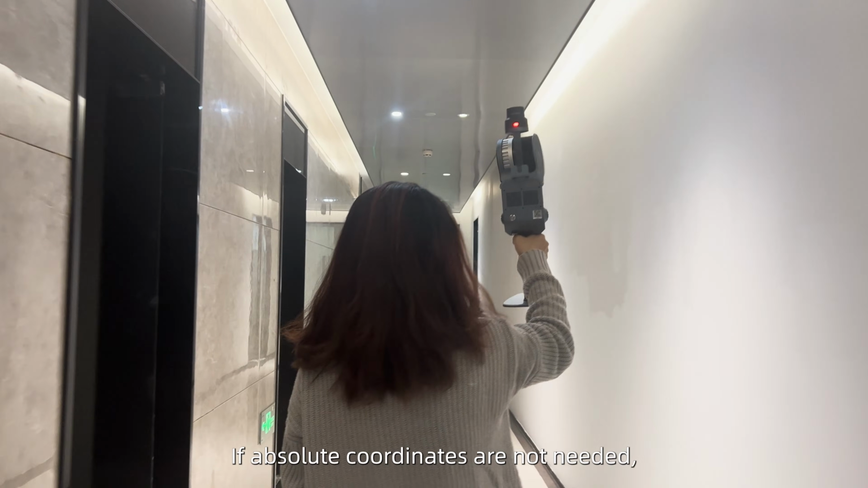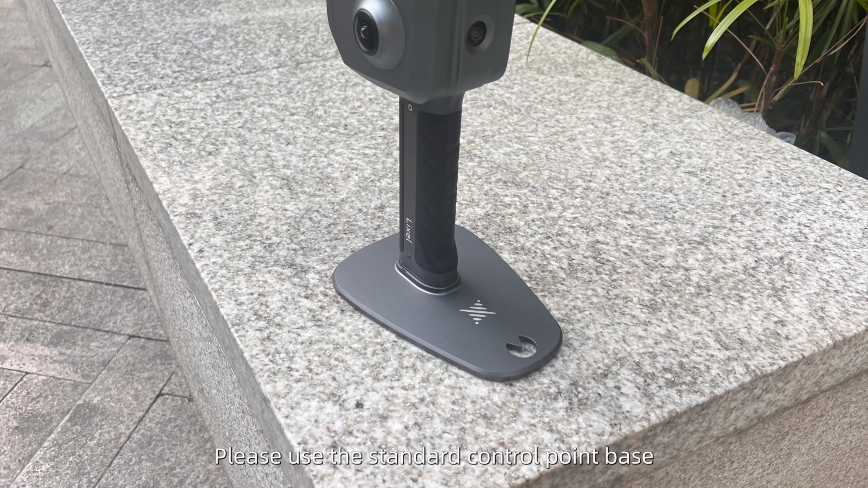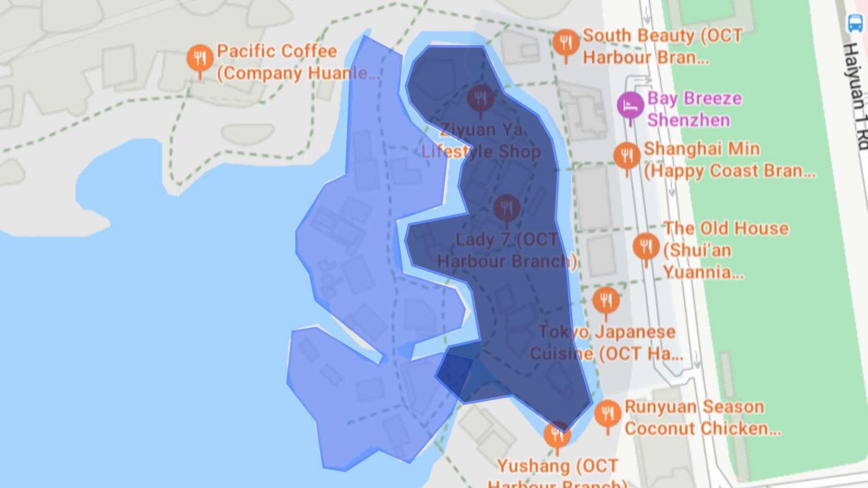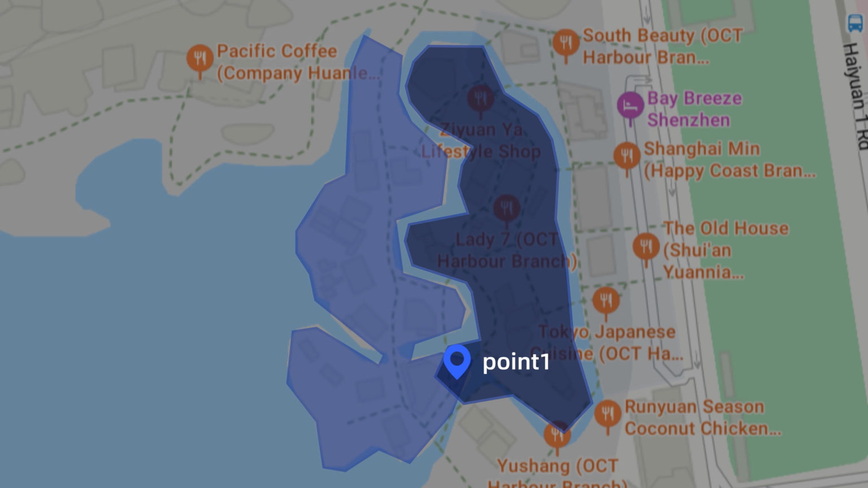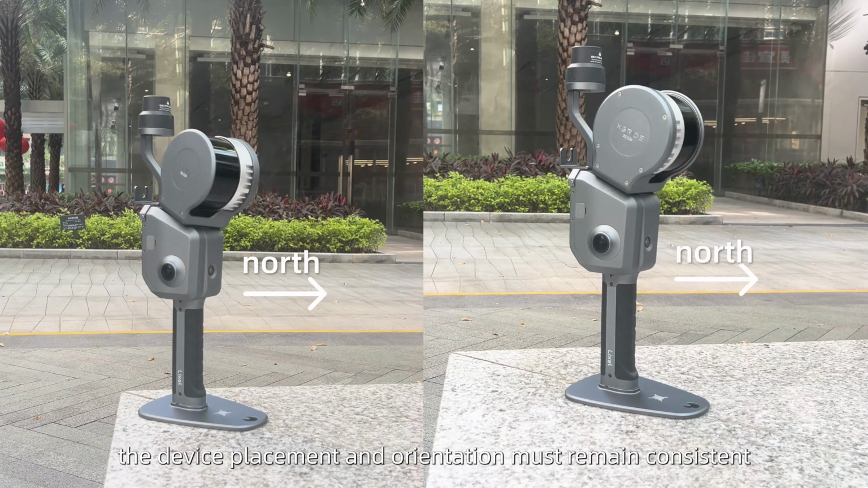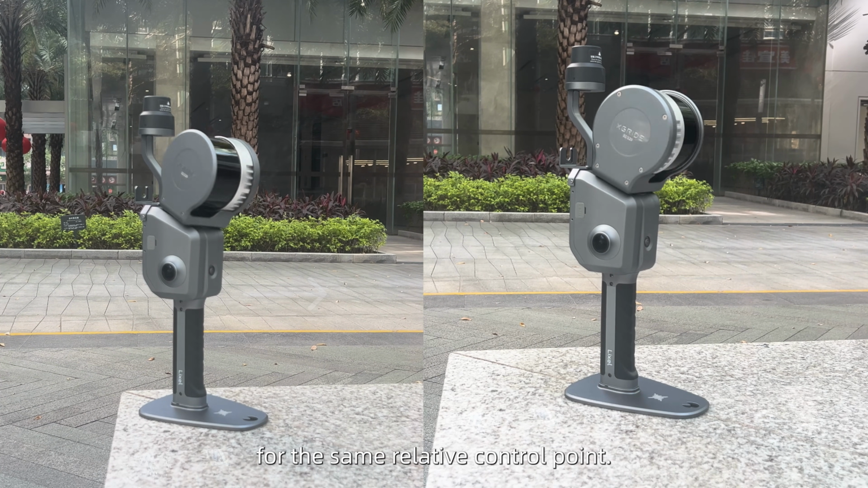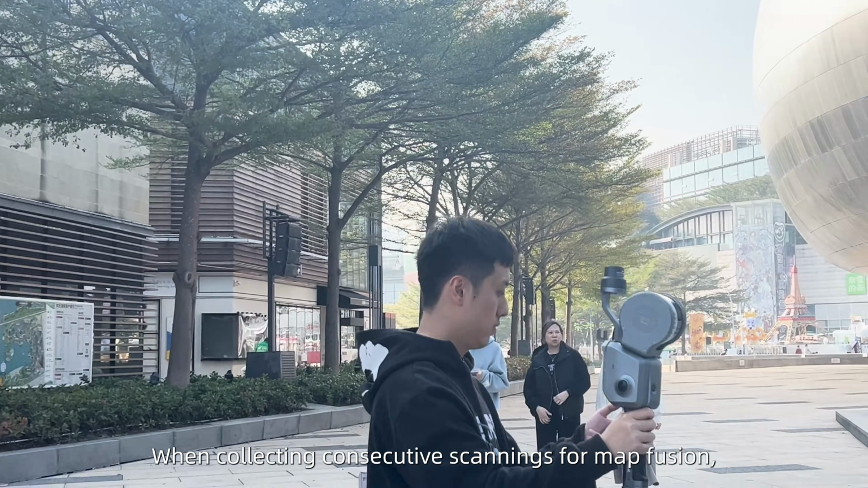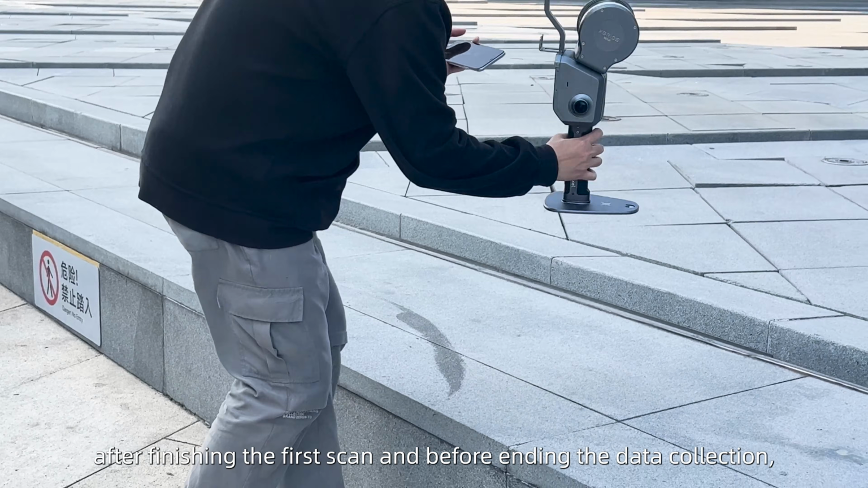If absolute coordinates are not needed, or in areas without GNSS signals, please use the standard control point base to collect the connection point. Ensure that joint maps are connected by the same control point. Note that for the stability of map fusion, the device placement and orientation must remain consistent for the same relative control point.